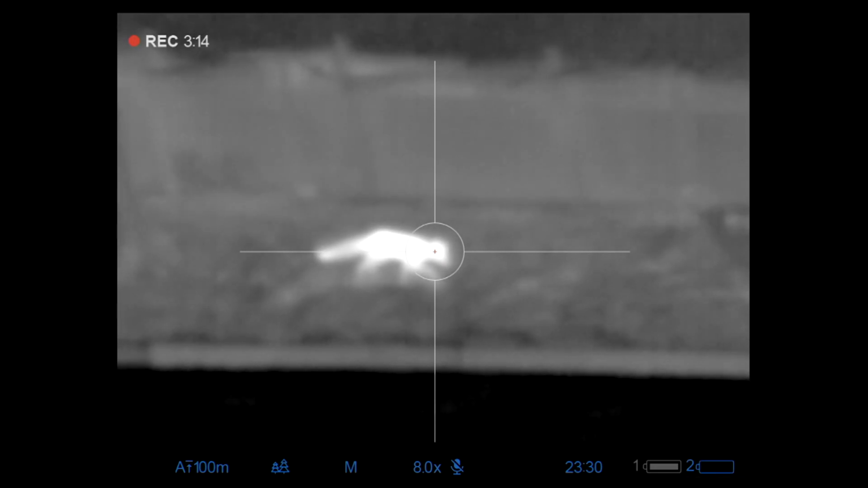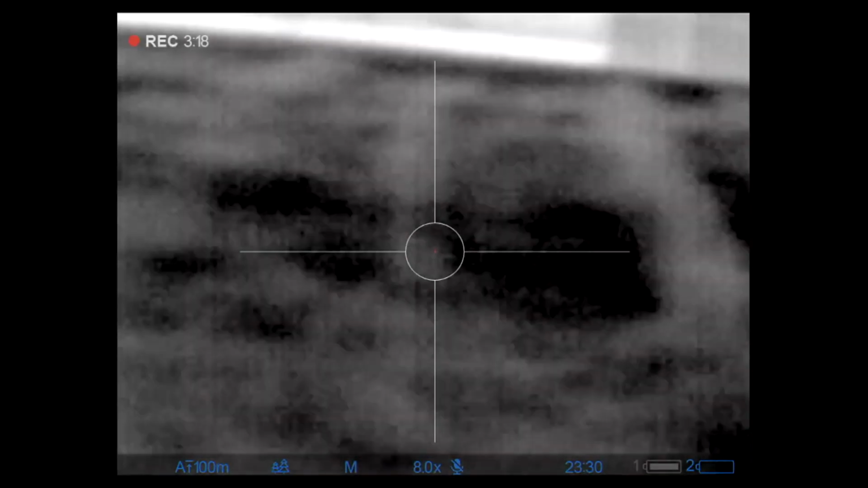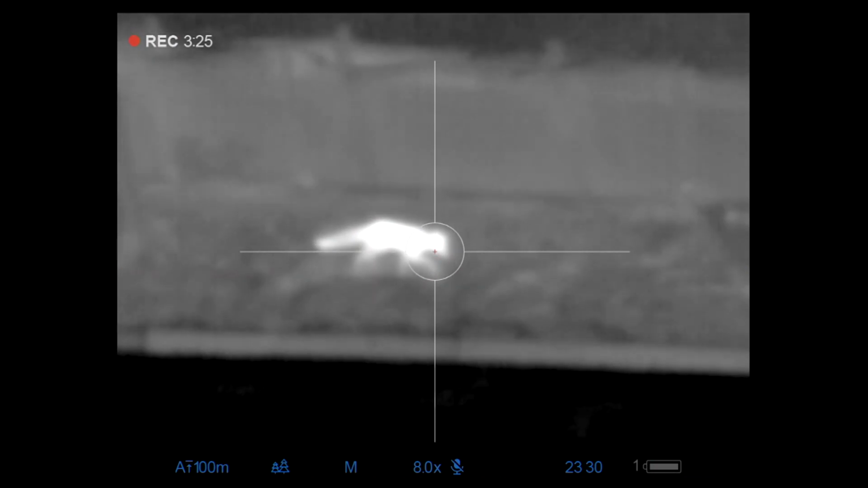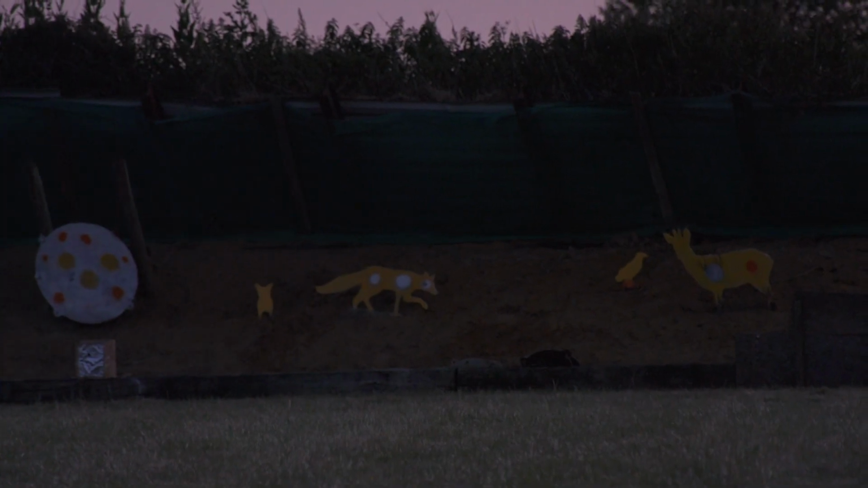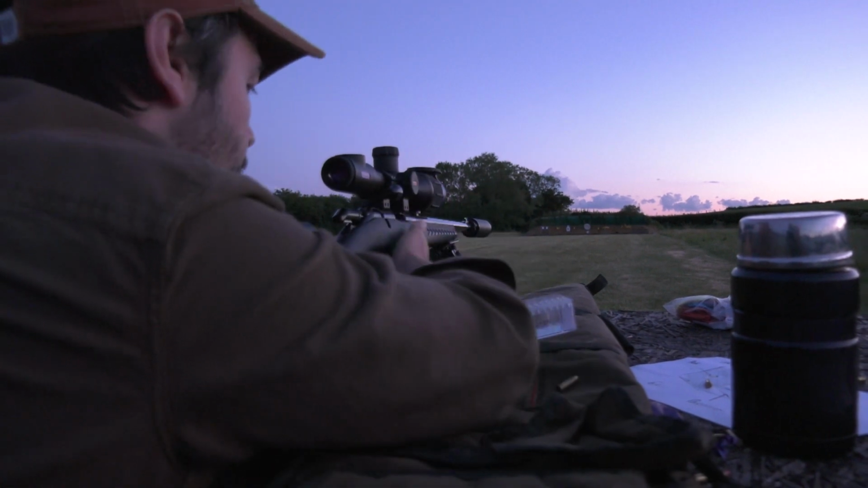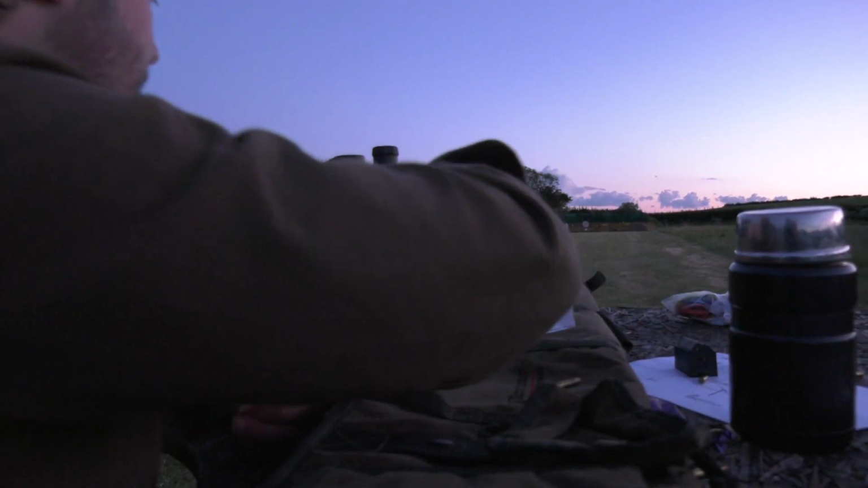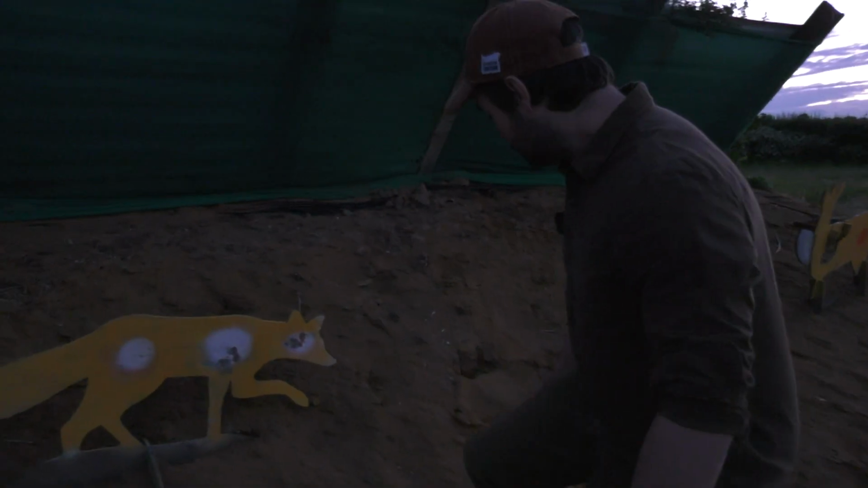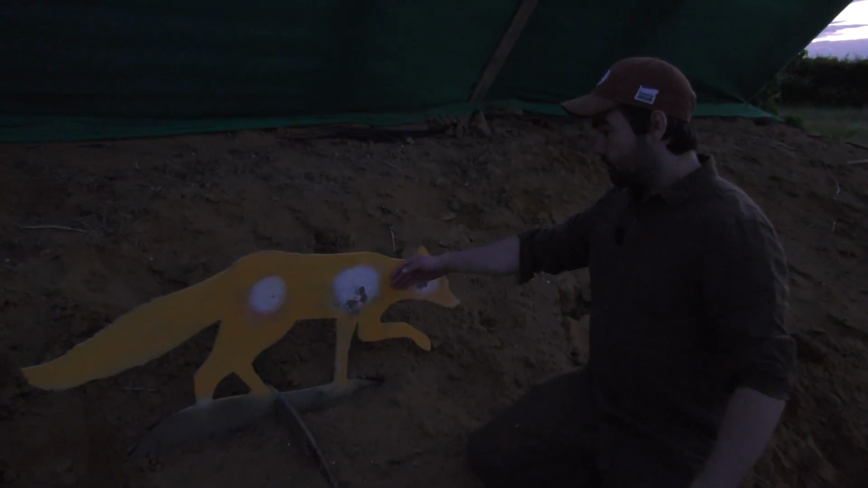So we're just going to go for the head. There we go. Empty magazine. Let's have a look at the fox. So still pretty warm from when we did.